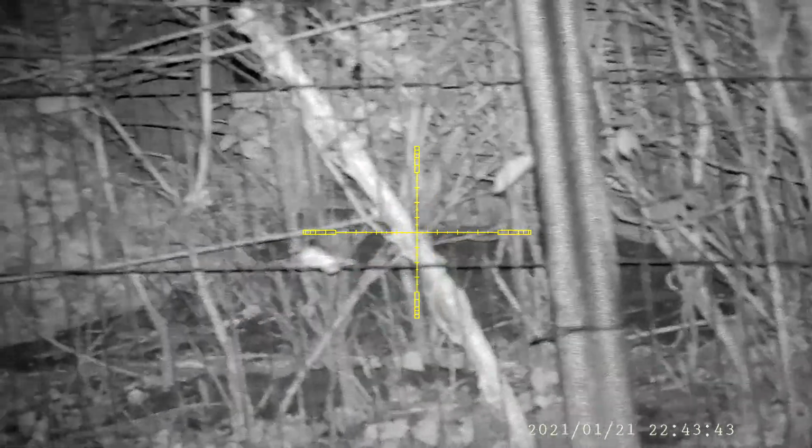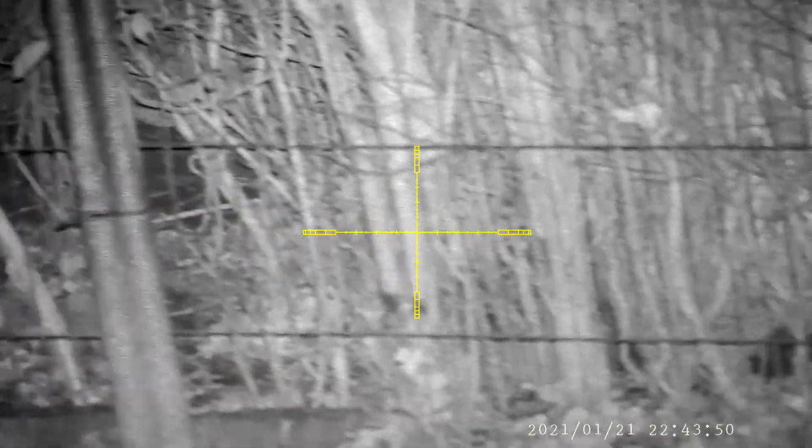Shot through 2 layers of overlapping Harris fencing. That was the last rat of the session, another very satisfying one.